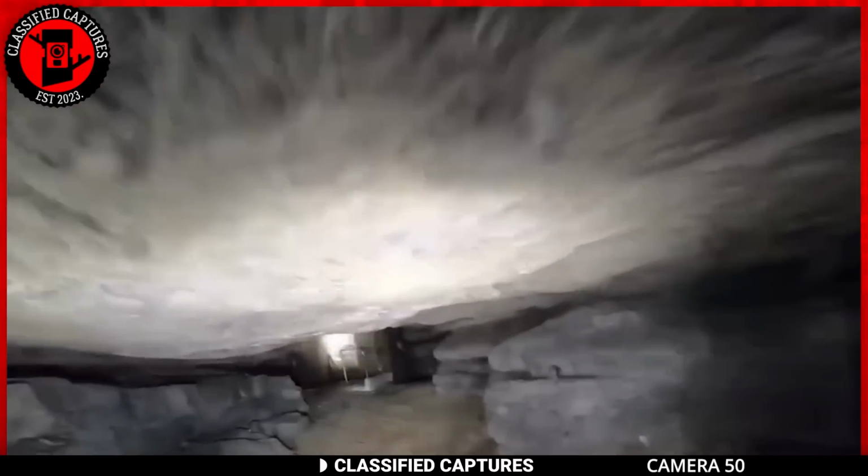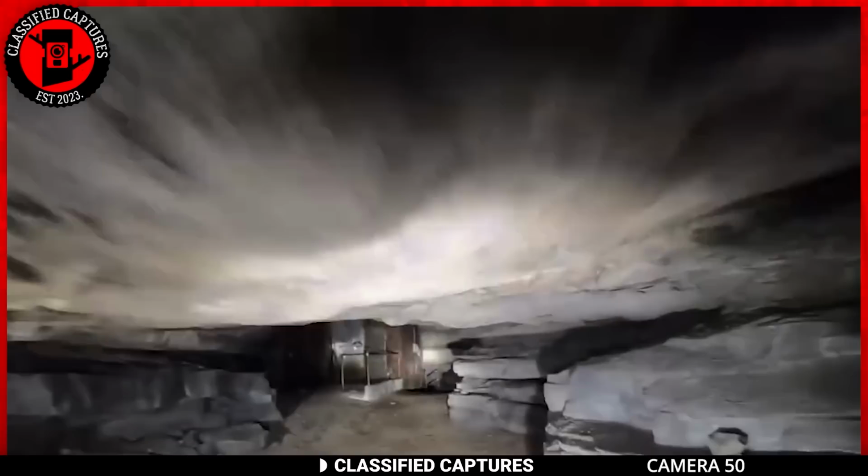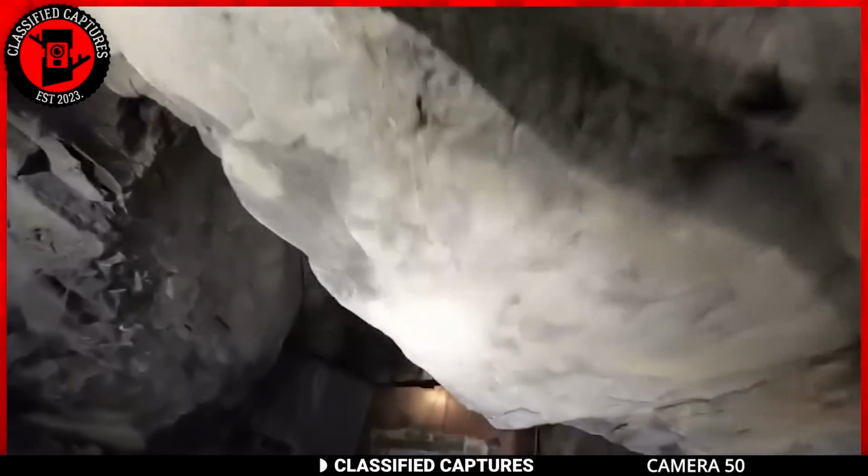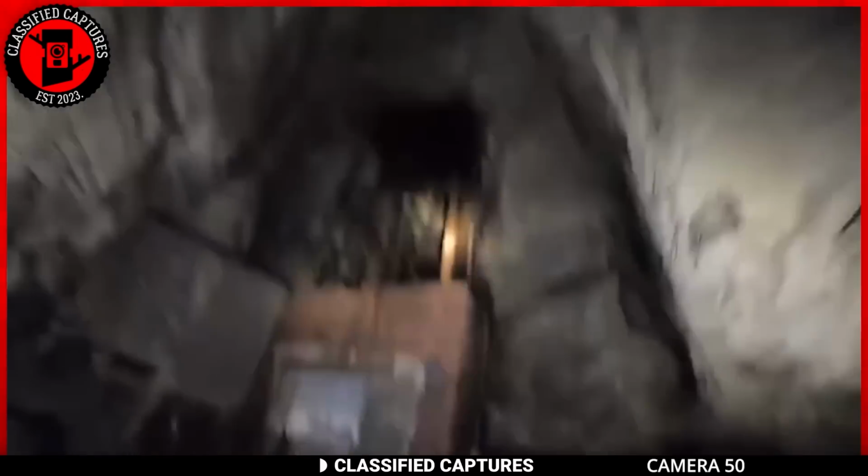The elevator. Holy crap. Dude, it sounds like there's power to it or something. What?